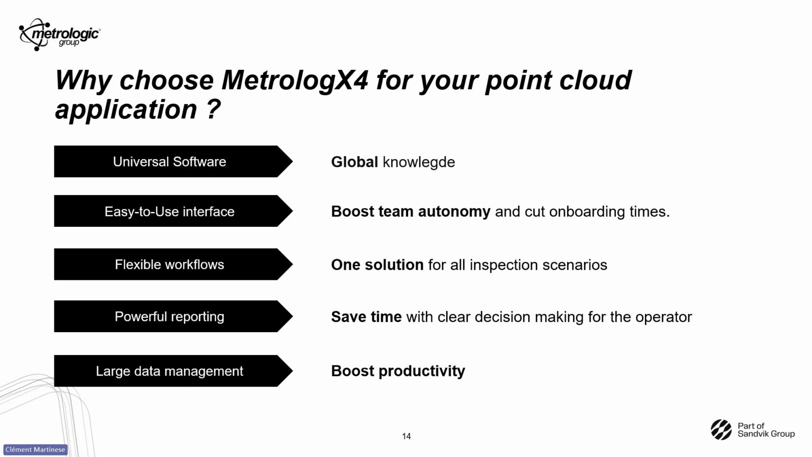Number three, about the flexible workflow, you will be able to do very easily steps like color mapping, some extraction, and do very complex scenarios with Metrolog X4. So you have only one solution for all the inspection scenarios.